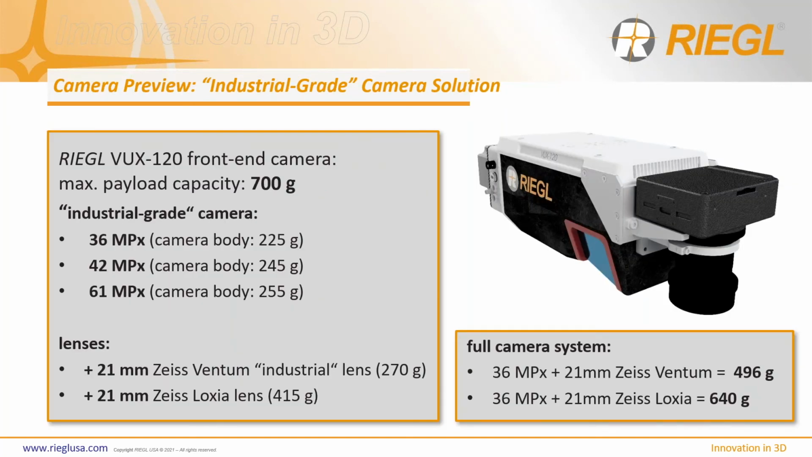Something of note and something that we are cognizant of is really that lighter weight solution for not only IMUs, but the cameras for your lighter weight payload overall. So we are working hard on an industrial grade camera solution, and that's truly because our VUX-120 sensor type, the front end camera mounting, really only supports up to 70 grams of weight.